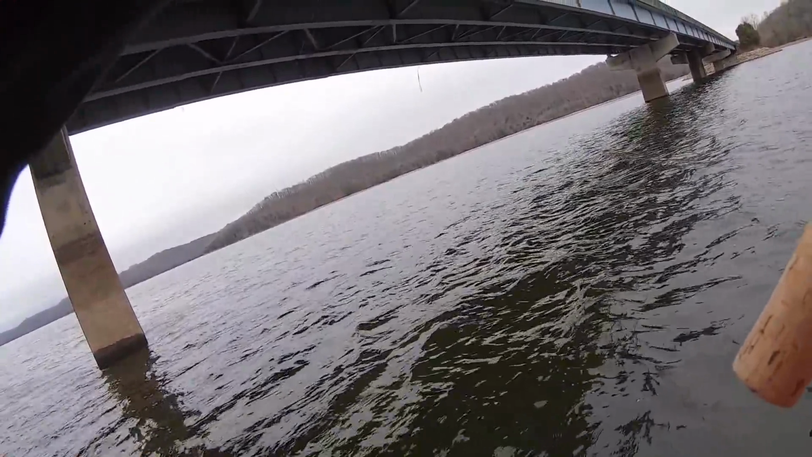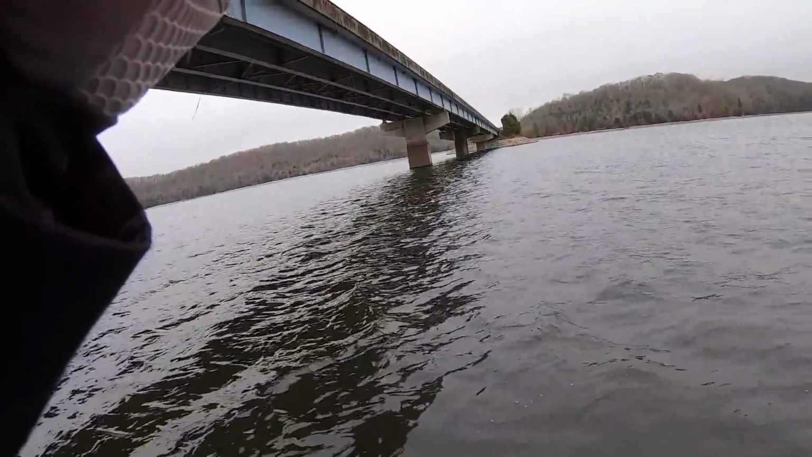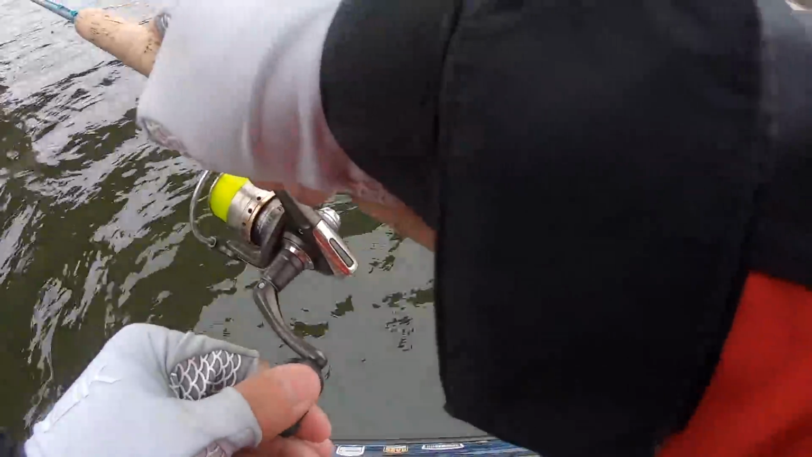There he is. That feels like a good one. I think this is a big crappie here. Well, he's just mean. I mean, he's a good one, don't get me wrong, but he's not as big as I thought he was.